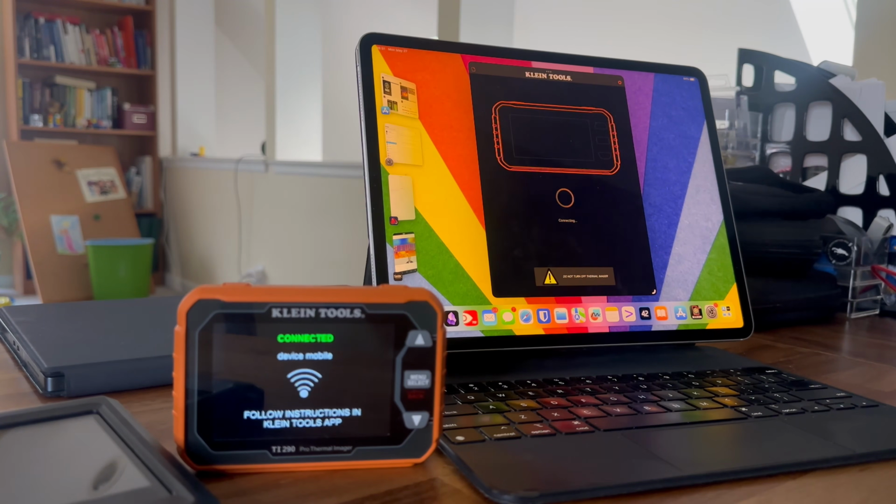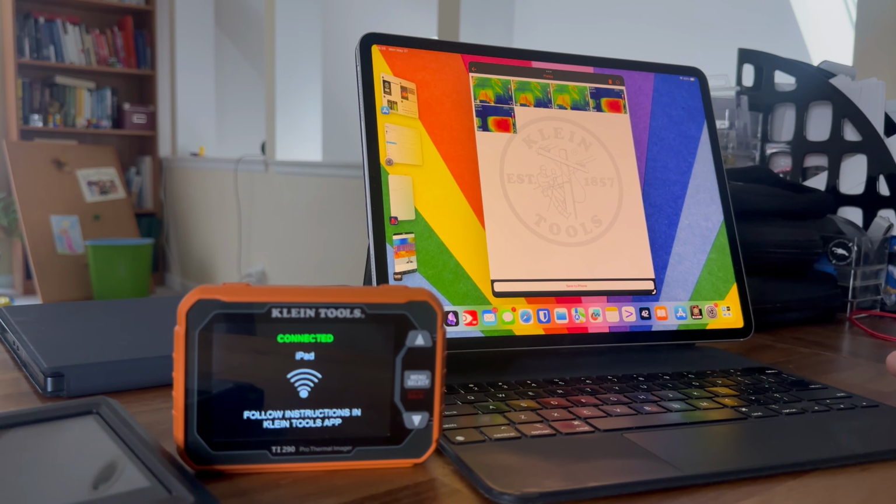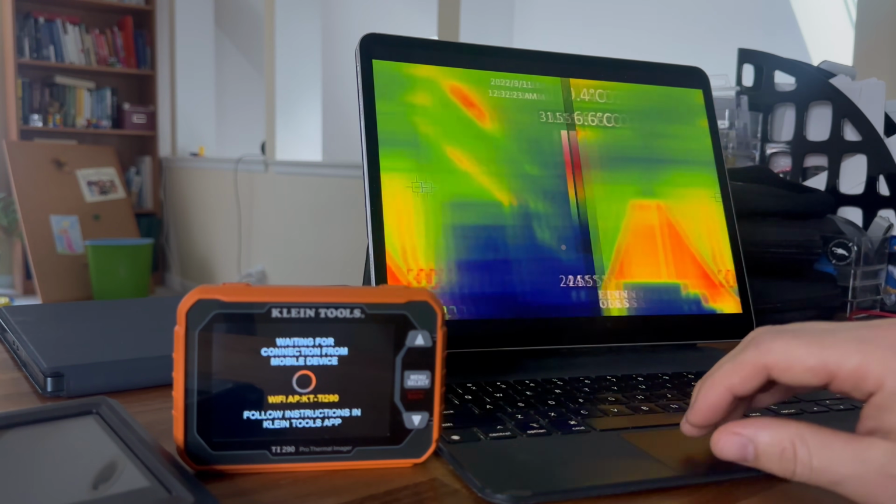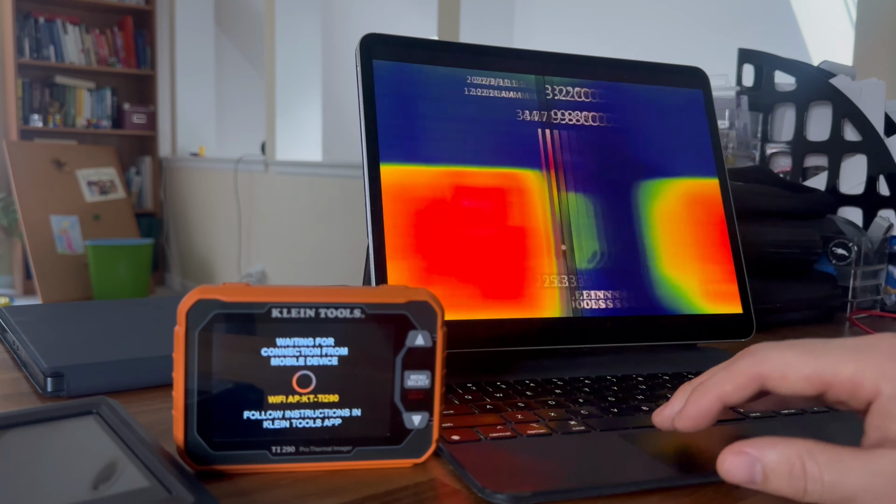Now, in practice, super unreliable getting that connection actually made, but it is straightforward to actually get that process started. I had to try the process over and over and over. Eventually, it did connect, and I was able to offload those images, and it's fine. It only gives you the photos. They don't have any software for editing these photos, so whatever you took on your imager is what you're stuck with for whatever report you're doing. It doesn't have any reporting software. It just lets you download the pictures, and that's it. Klein doesn't do thermal imaging, so I'm not terribly surprised, but it is disappointing that there's no software whatsoever.